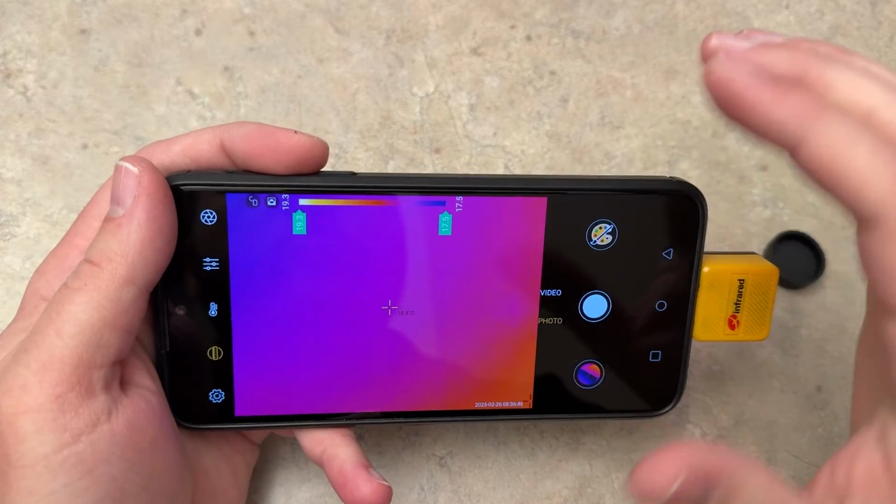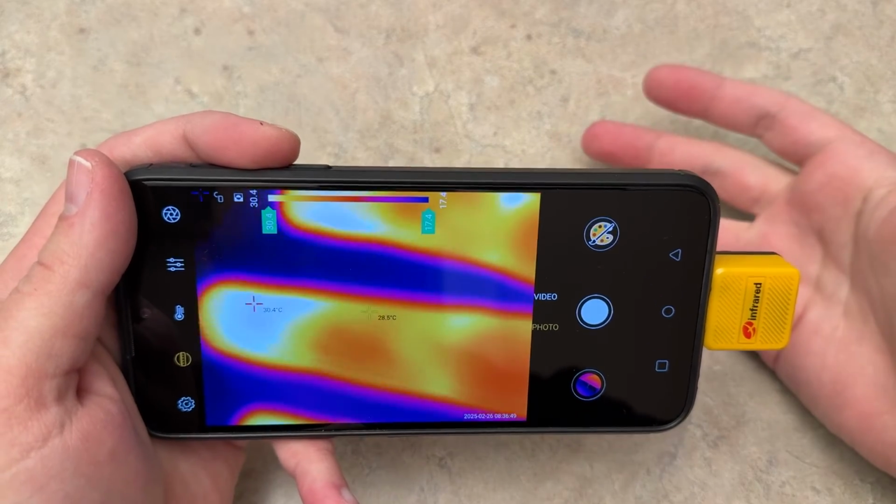All right, guys, so let me show you really quick all the settings of this. As you can see, my hand right here lights up.